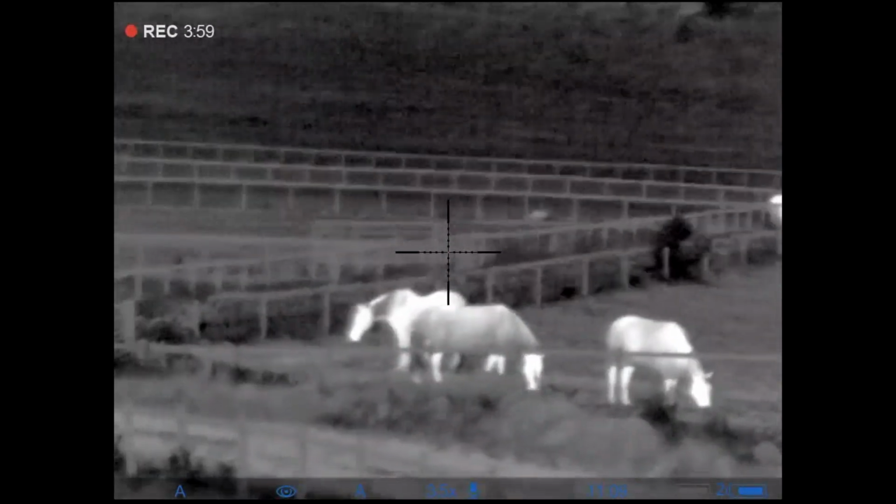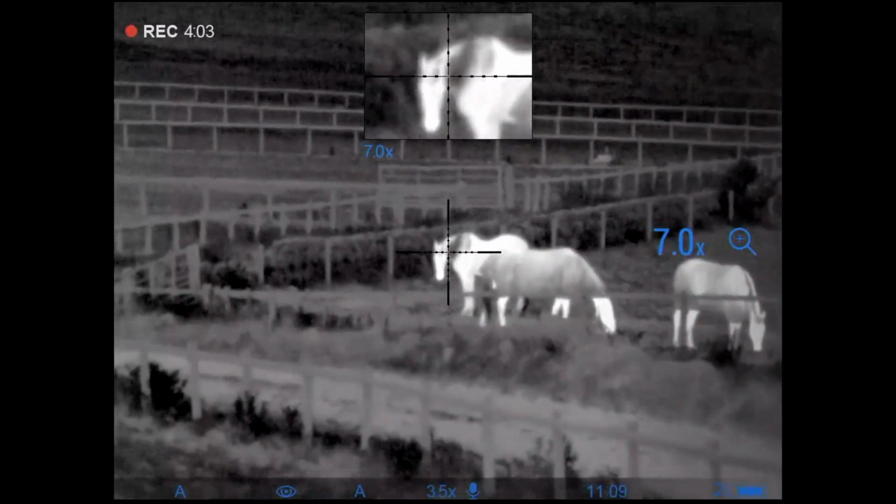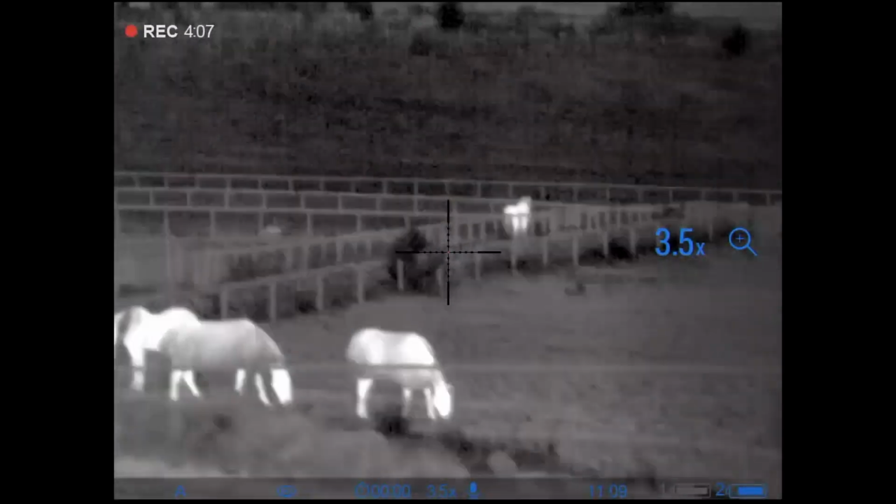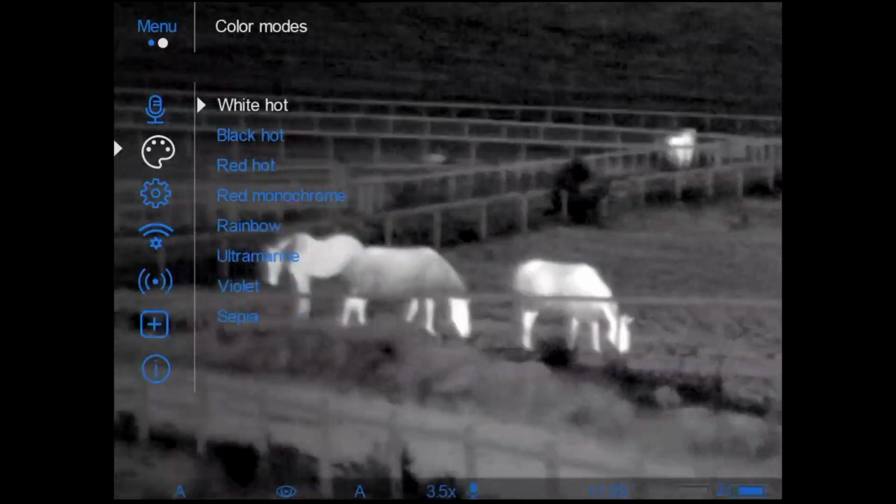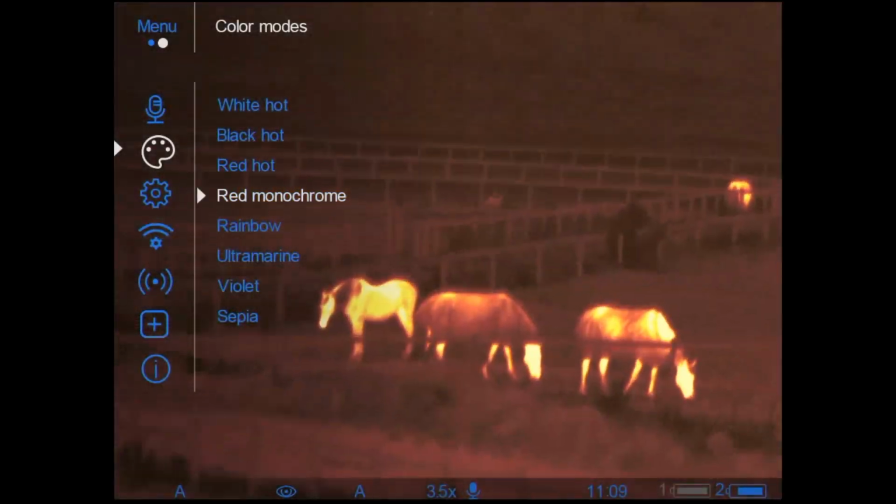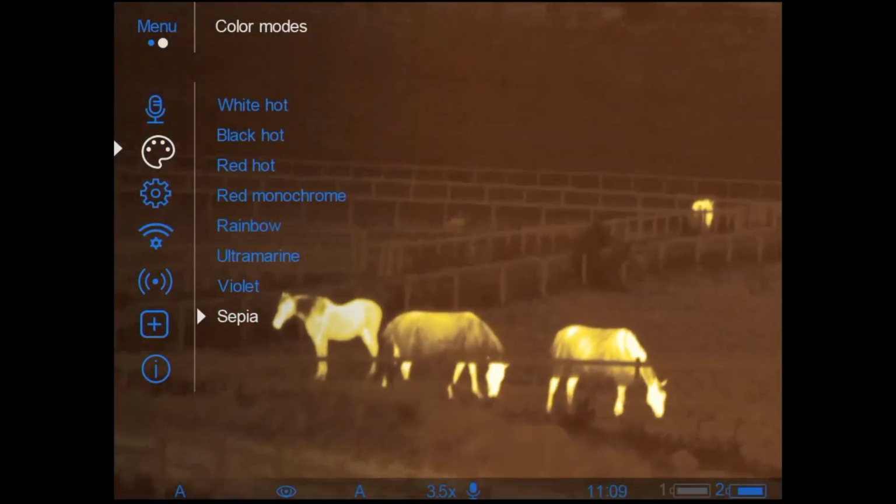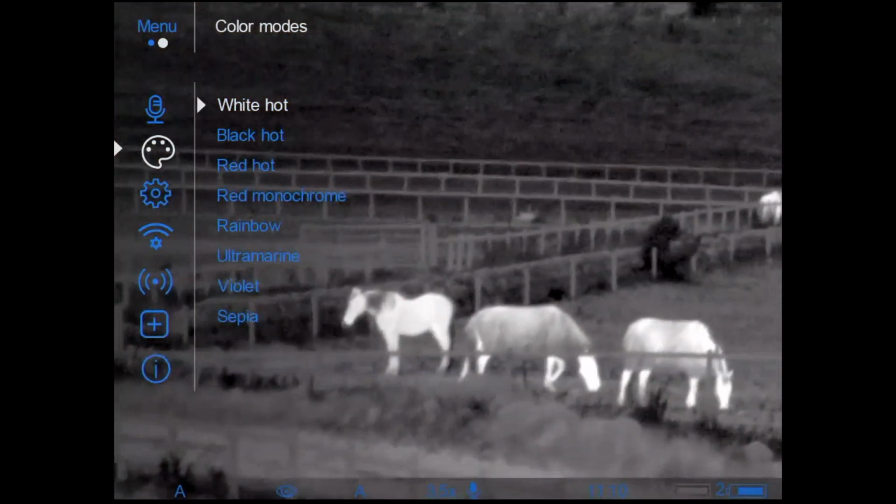And obviously you have all the standard features that you'd imagine with the Thermions. There's picture in picture. You obviously have the different brightness levels. You can choose your color palette, as with all of them. White hot, black hot, red hot, with monochrome, rainbow. This is really just a personal preference. Whatever basically makes the heat sources stick out best.